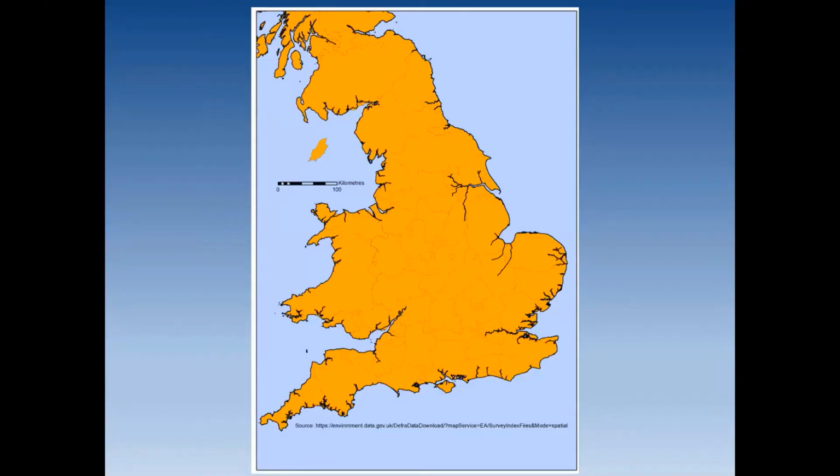This is a map I put together in a GIS a couple of years ago now, showing the availability of open data LiDAR. Now, you can see the web link at the bottom of the page there. You're not going to have time to copy it down, but these links are available and it's publicly accessible. So here we go.